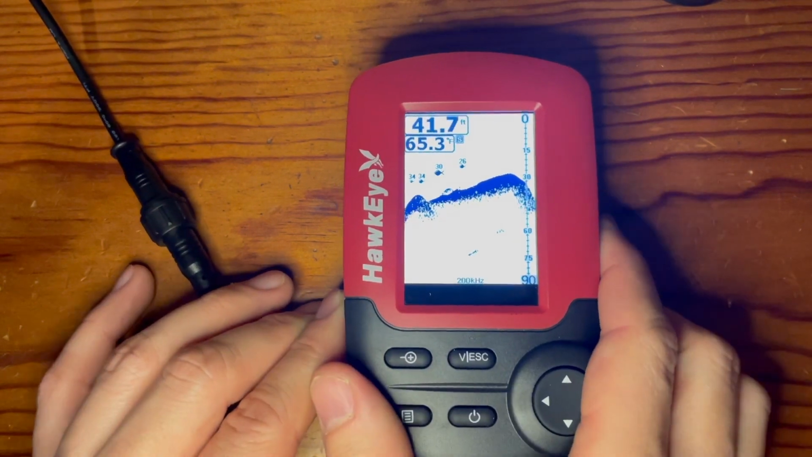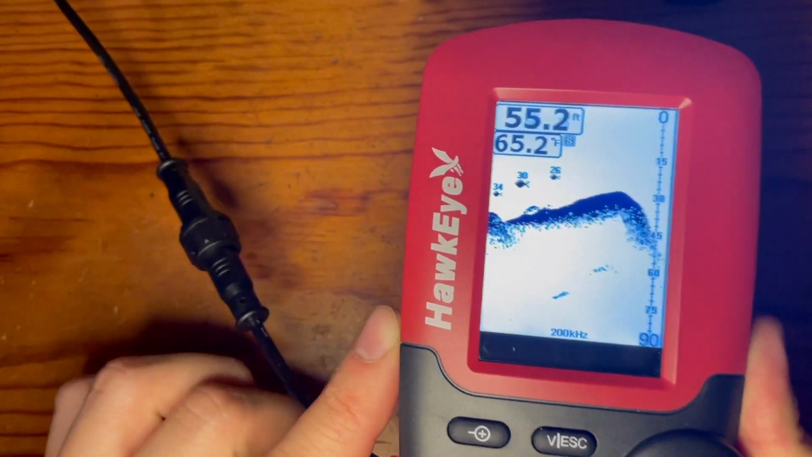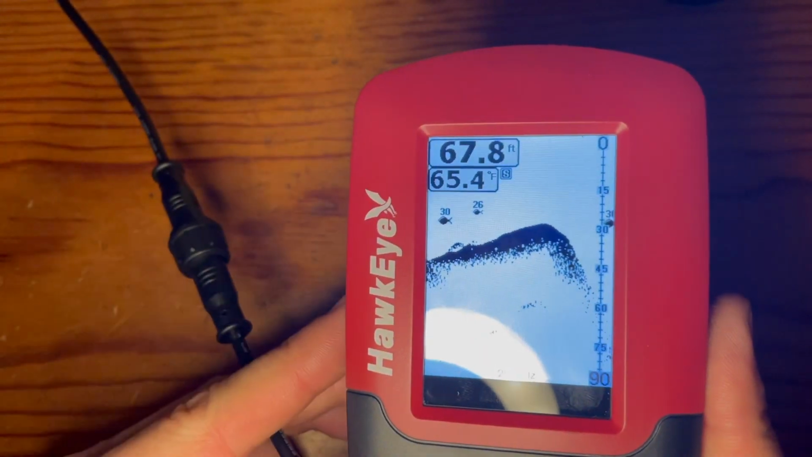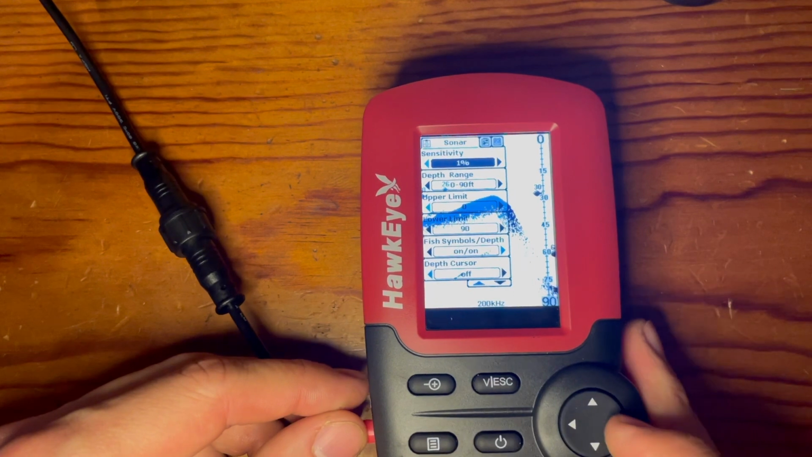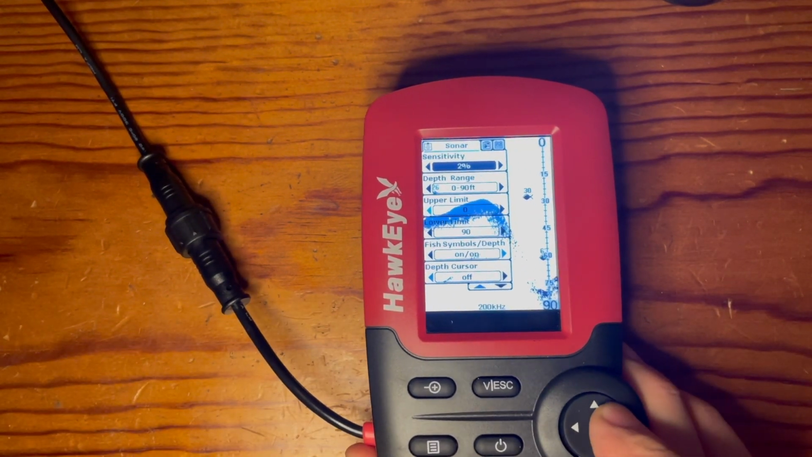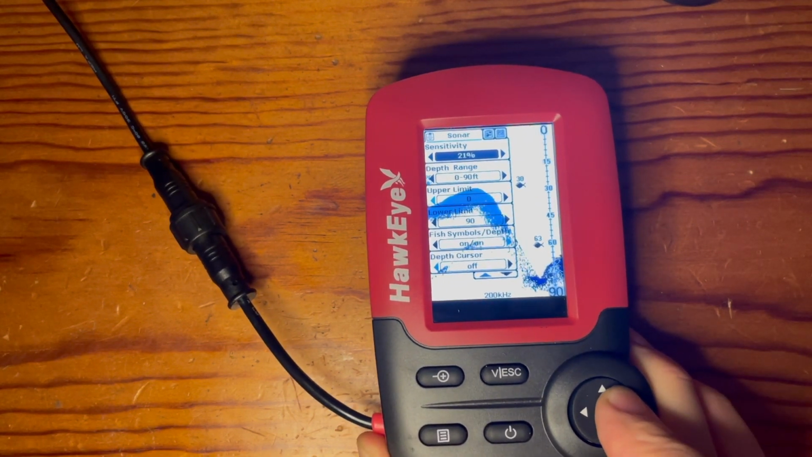And as we can see with 1%, there's a lot less contour and busyness within the bottom here, so it's really just projecting on what's on the top. And then to replace it back to the auto section or whatever sensitivity you'd like, just increase on the arrow tab there.